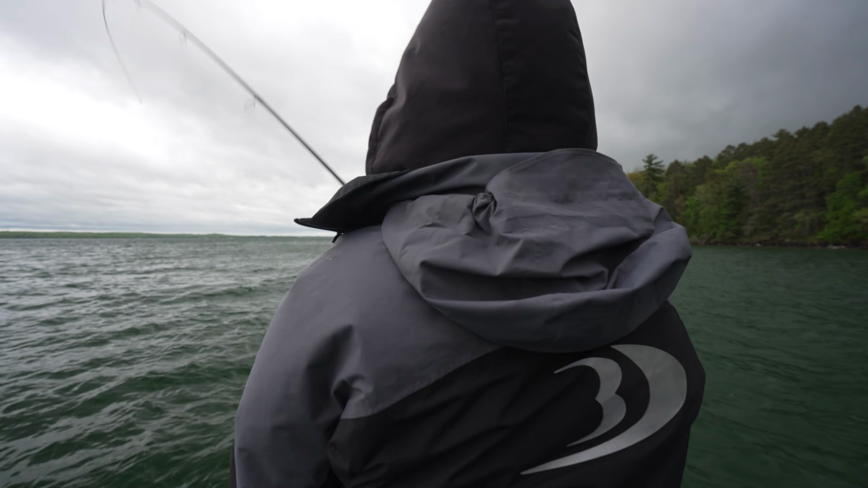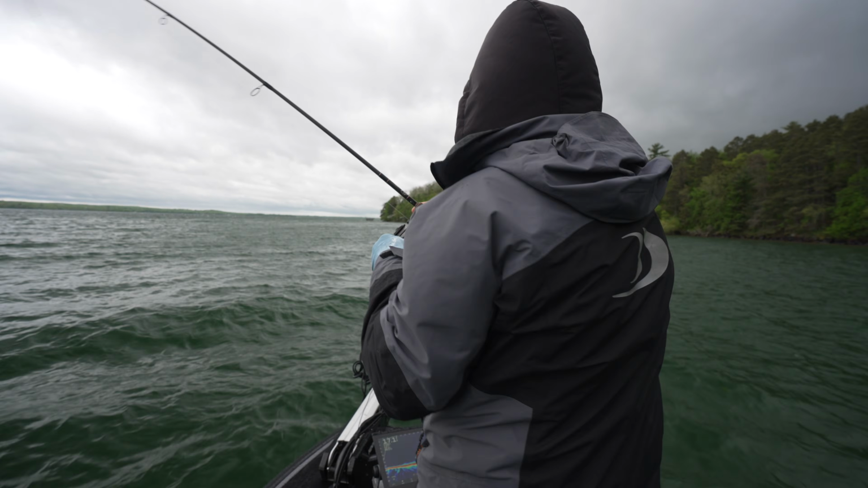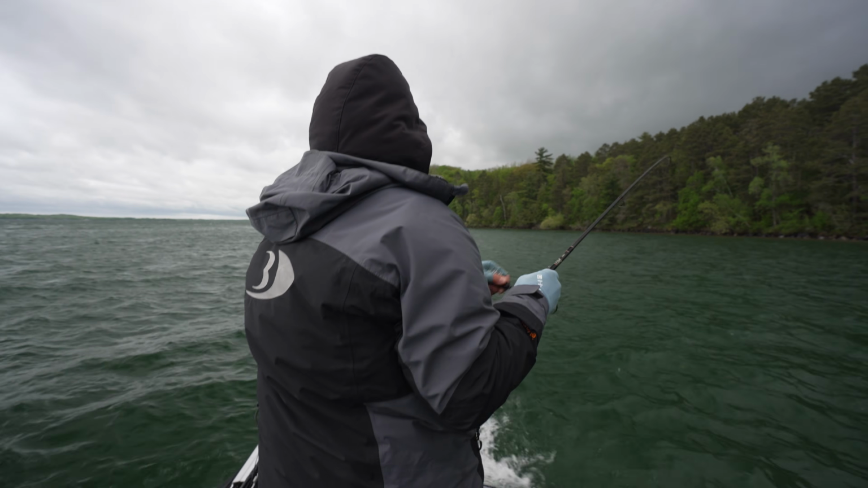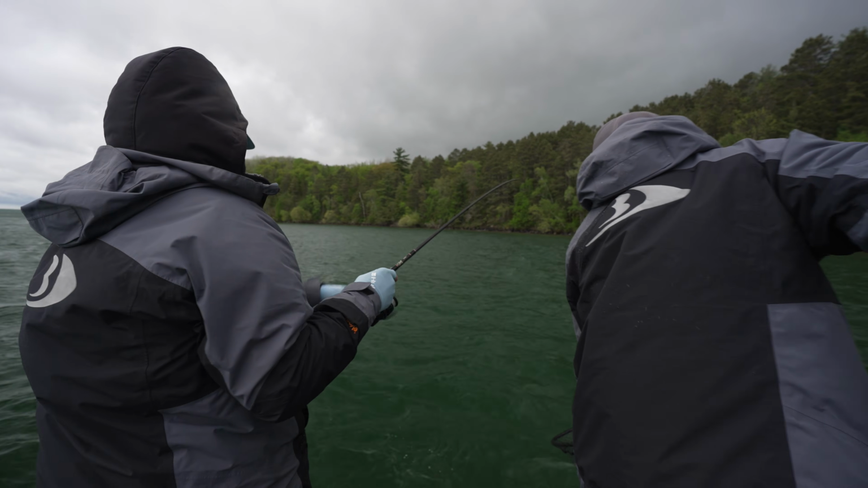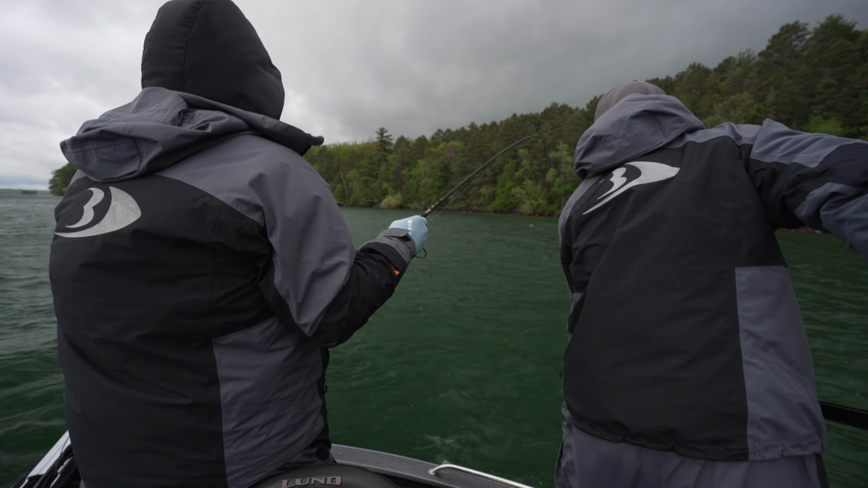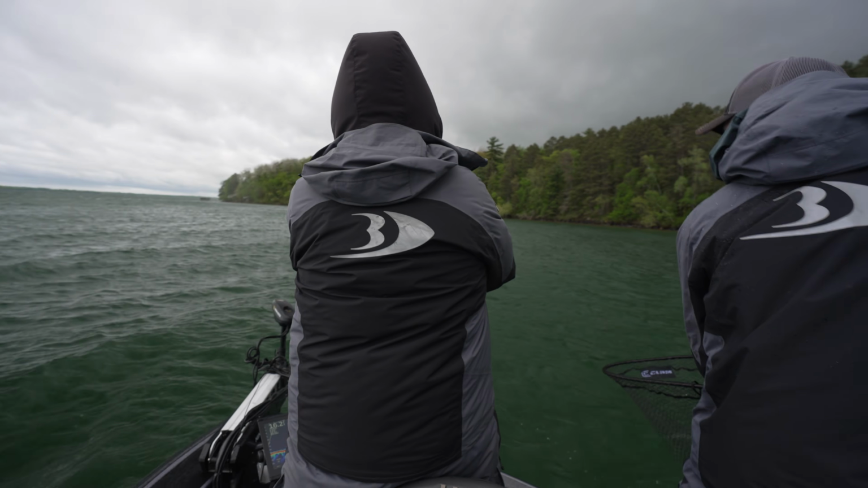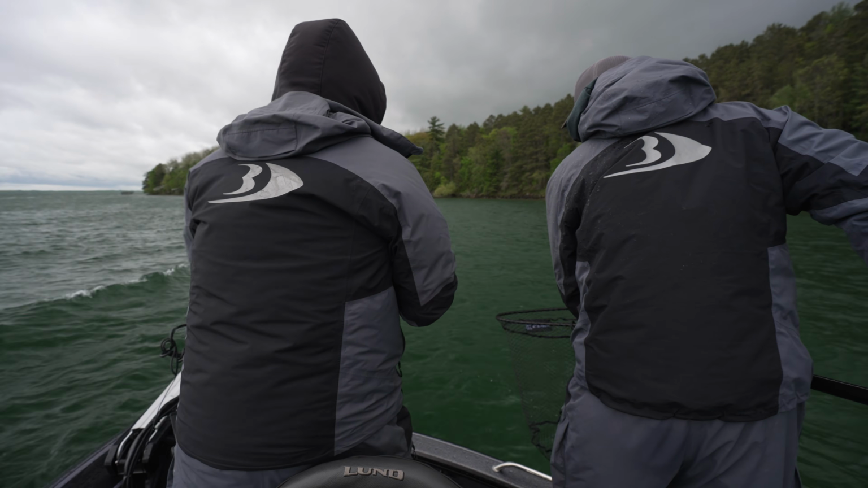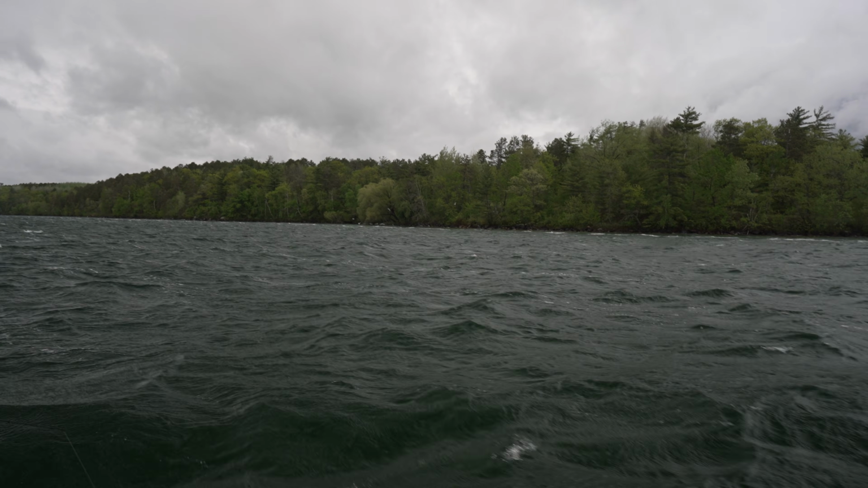There we go. Yep. What you got, Toby? Not sure. It might be a pike, might be a walleye. Put a big minnow on. Wasn't a super big minnow, but feels like a pretty good fish. Whatever it is, it's fun to get bit finally.